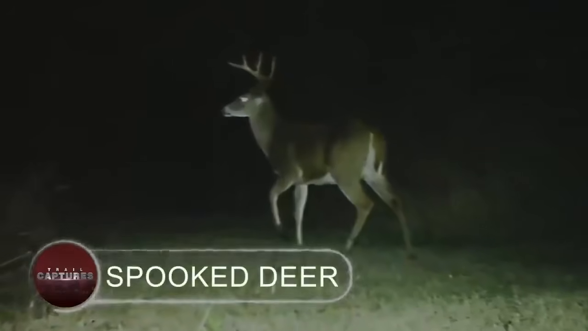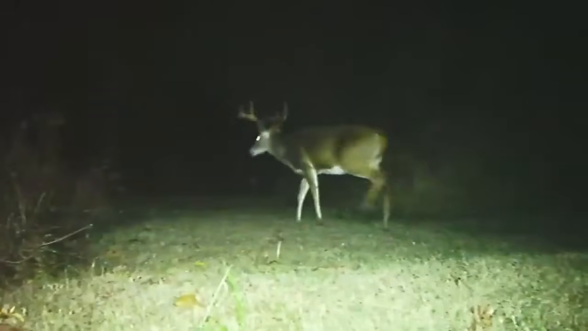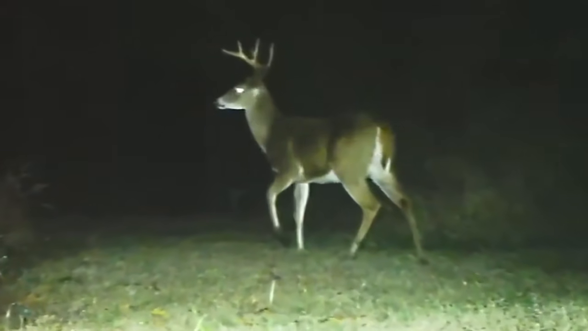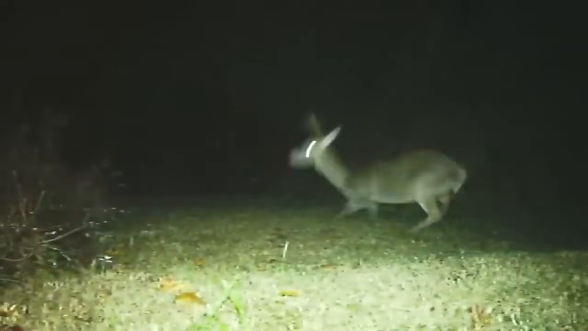Spooked deer. Captured in North Carolina, a deer could be seen grazing on the ground. However, it stops abruptly there and looks about as though something has startled it. Not seeing anything, just as the deer keeps on, it notices something once again, and a bit larger this time around. Just take a peek at how it frightfully dashes to the other side and turns back.